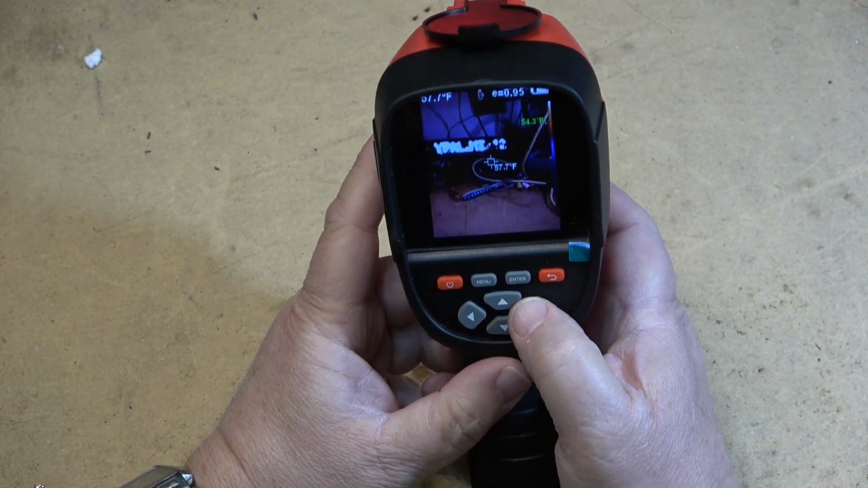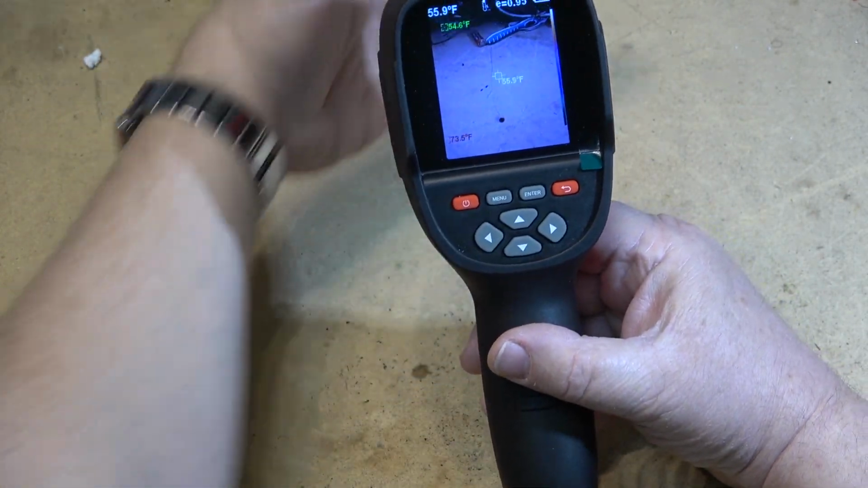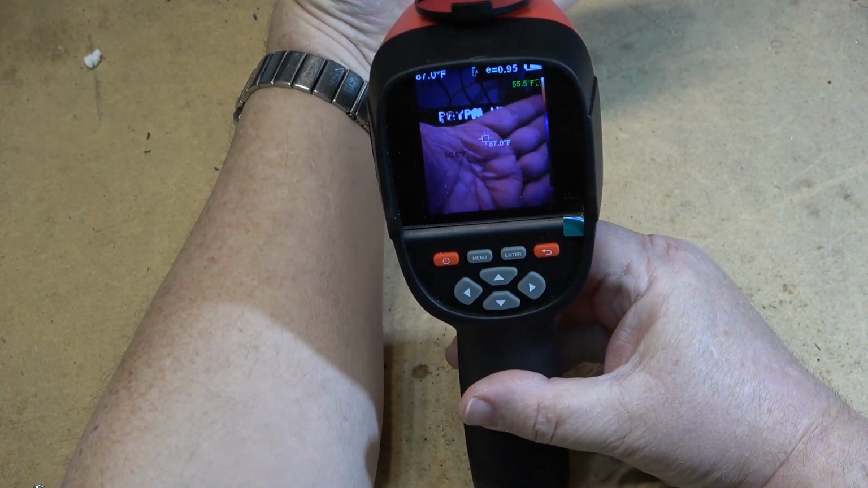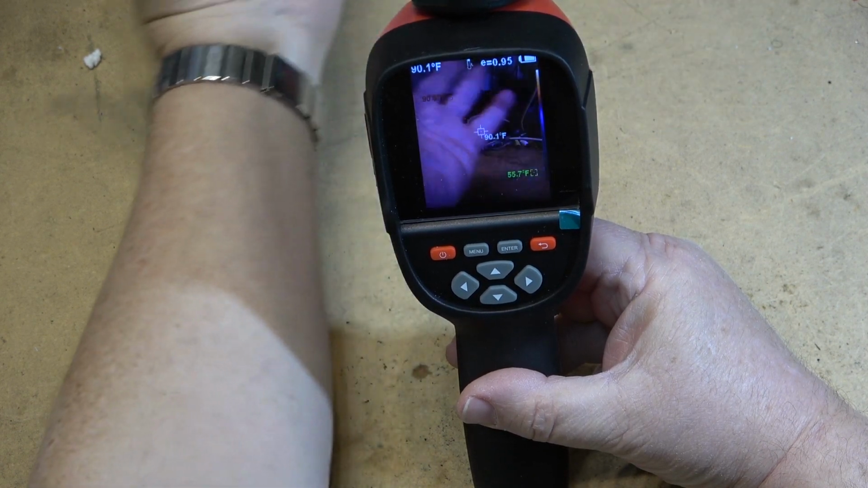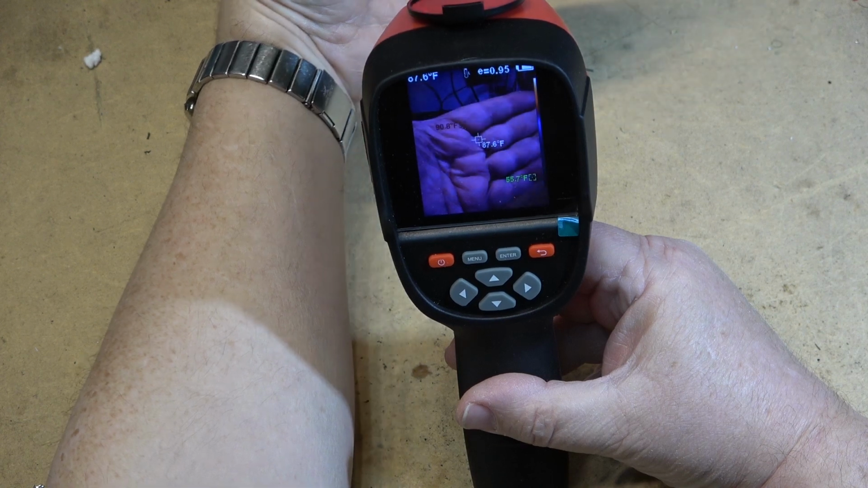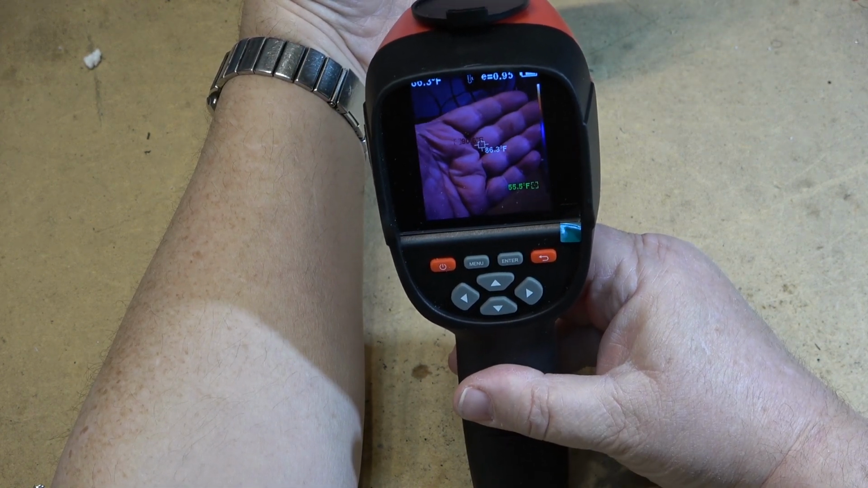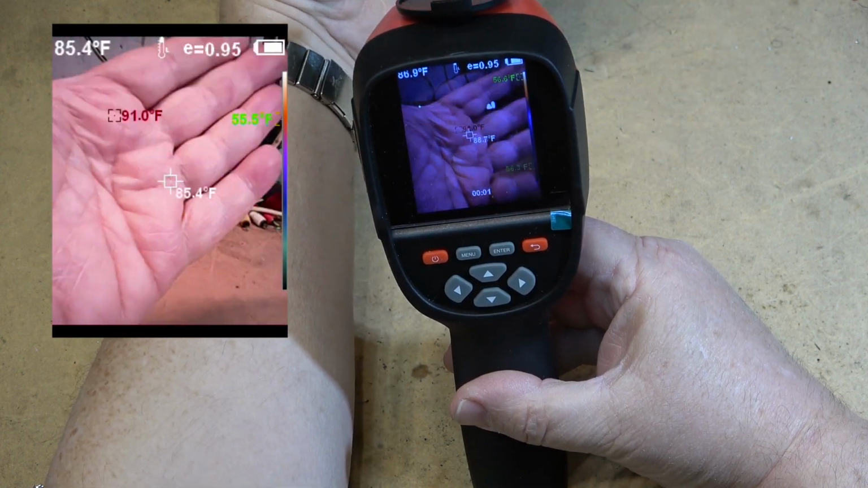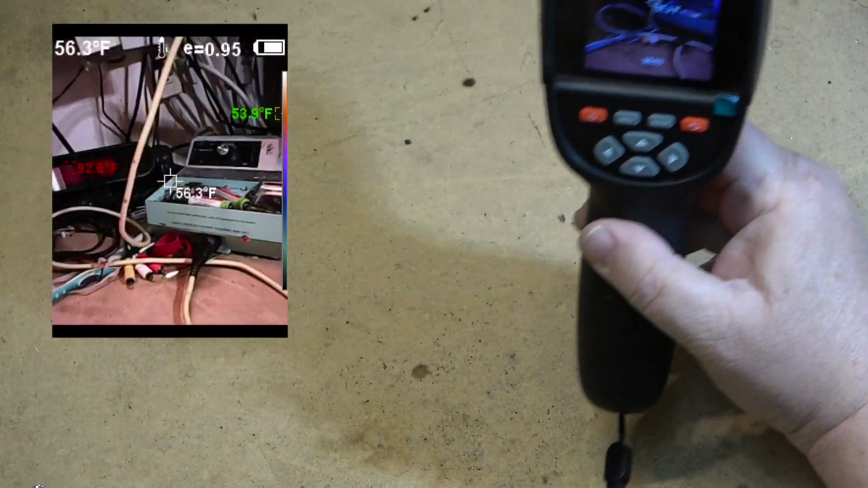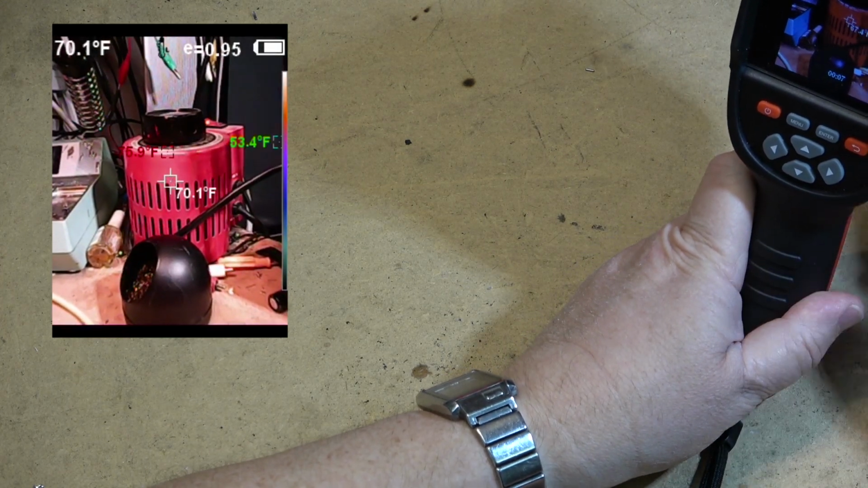Now it's just giving me the temperature reading. It's showing me the live picture, but it's showing me that the temperature reading is now superimposed over a standard video or standard photo. I don't know if it'll record video in this mode or not. Let's see what happens if I squeeze the trigger. Start recording. Yes.